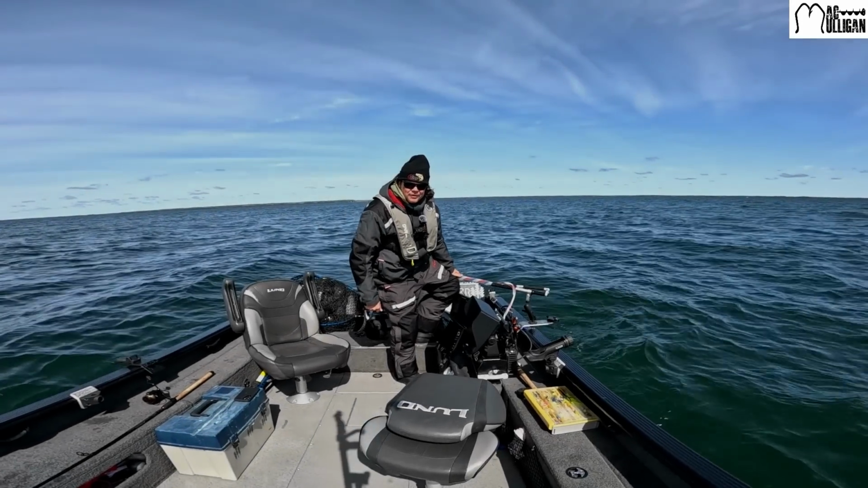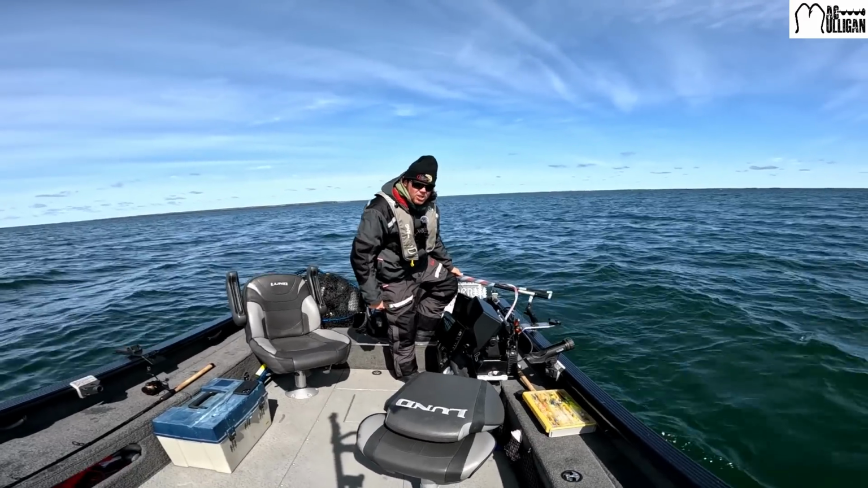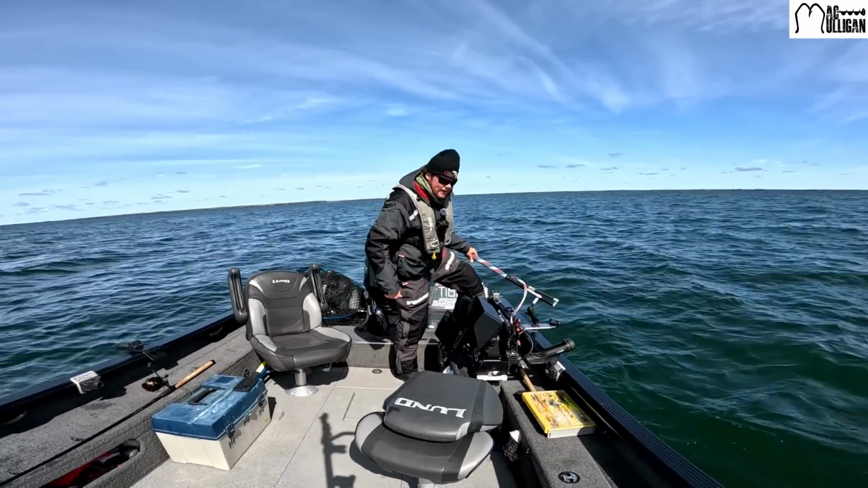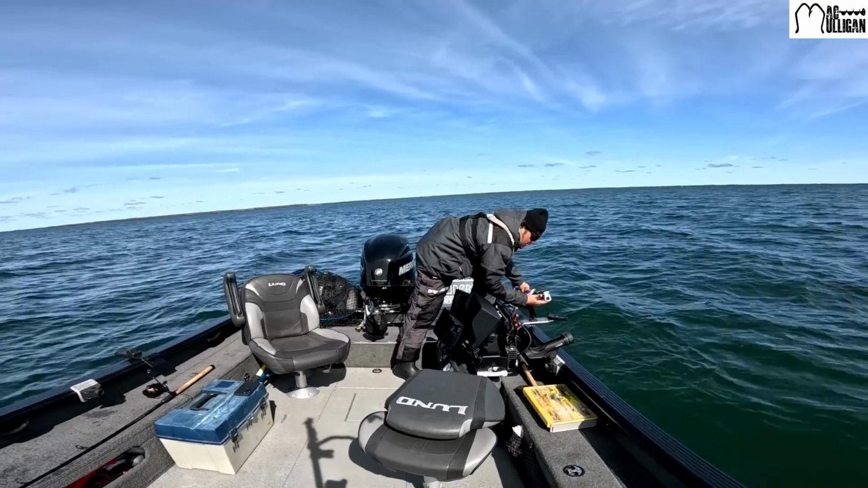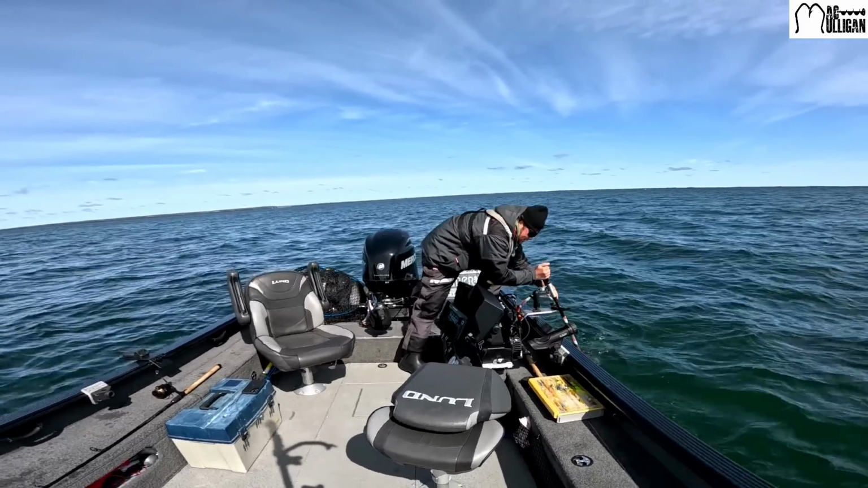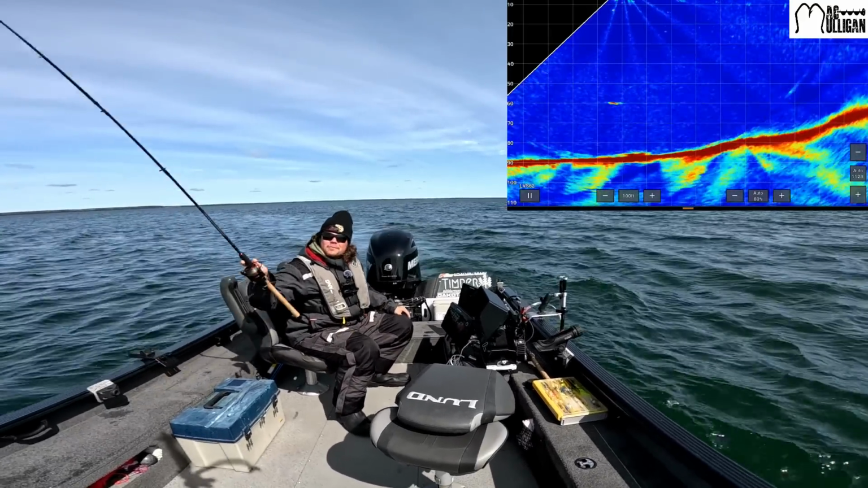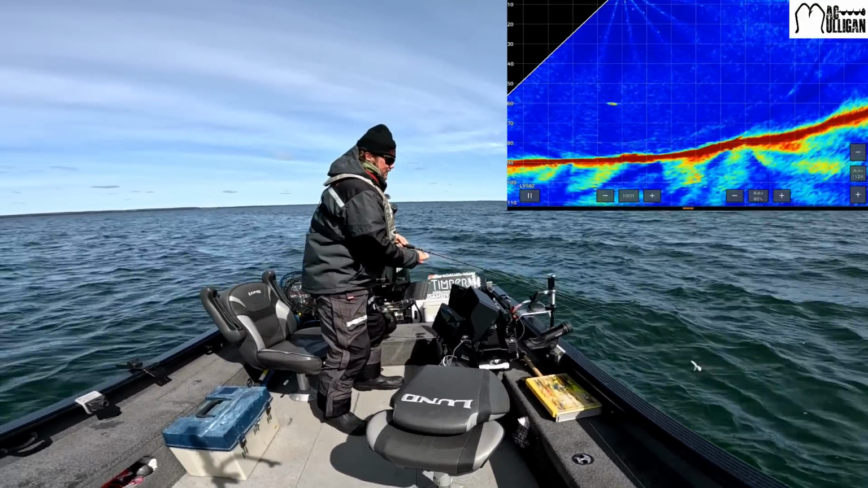All right, so we went for a pretty good cruise. Checked out a lot of lake, like a lot. Got pretty distracted and went a lot farther and explored a lot more than I anticipated. But we're back. There's a fish right here. I'm gonna try dropping this thing right down on top of it. See if we can get it to eat.